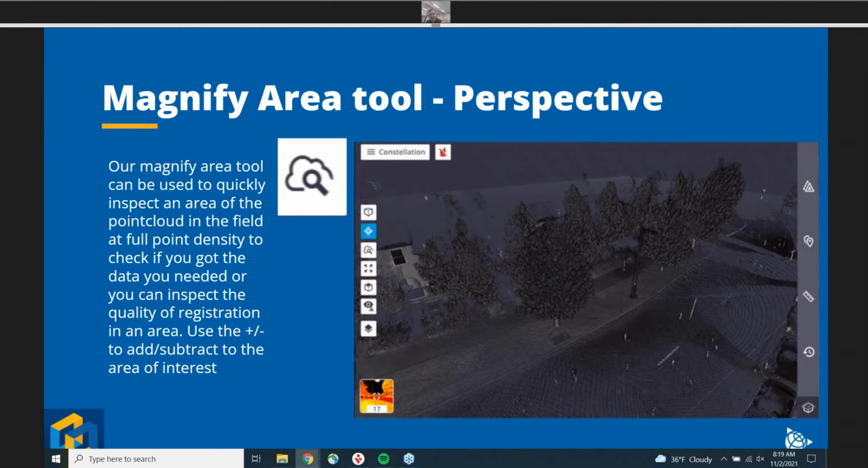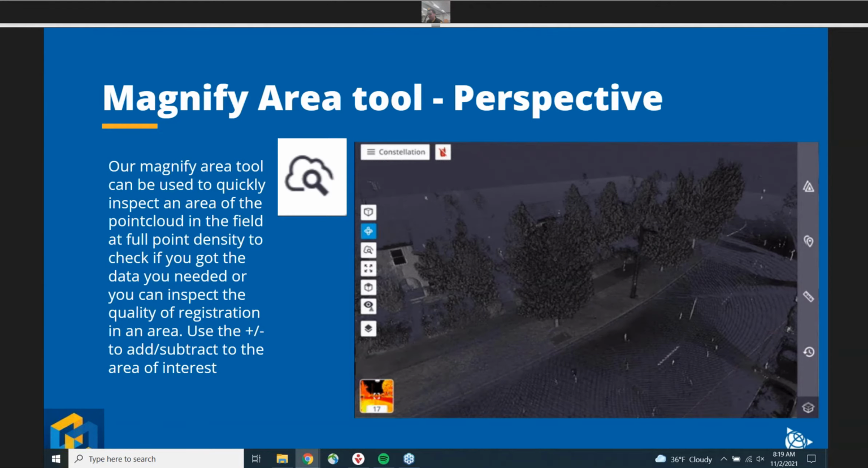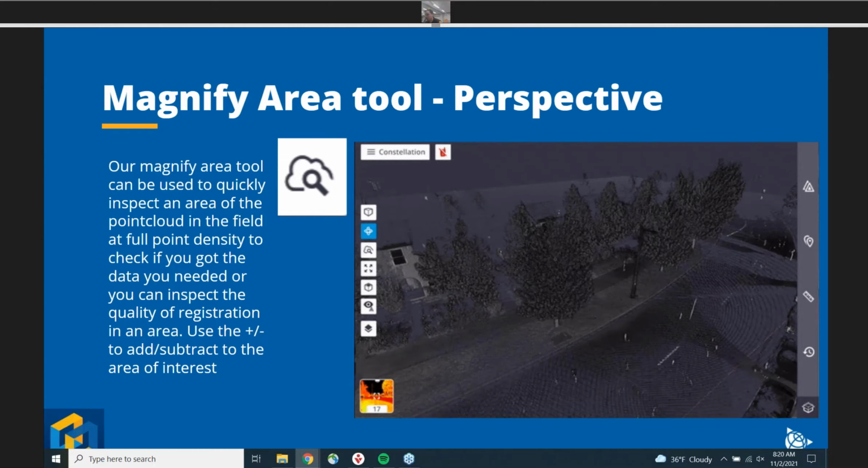Essentially, you can focus on an area of the point cloud and you'll see that point cloud at full density. I would say the two main uses for this feature are checking that you got enough points in an area where you know you want a lot of data, or finding an area of commonality between two scans to see how the registration lines up.